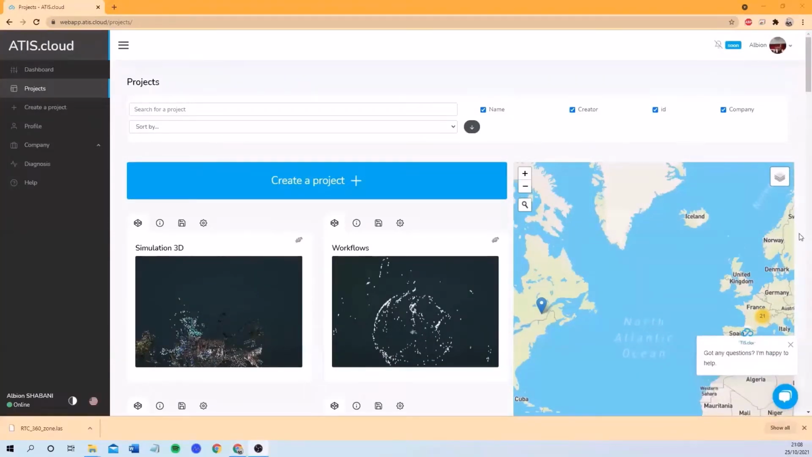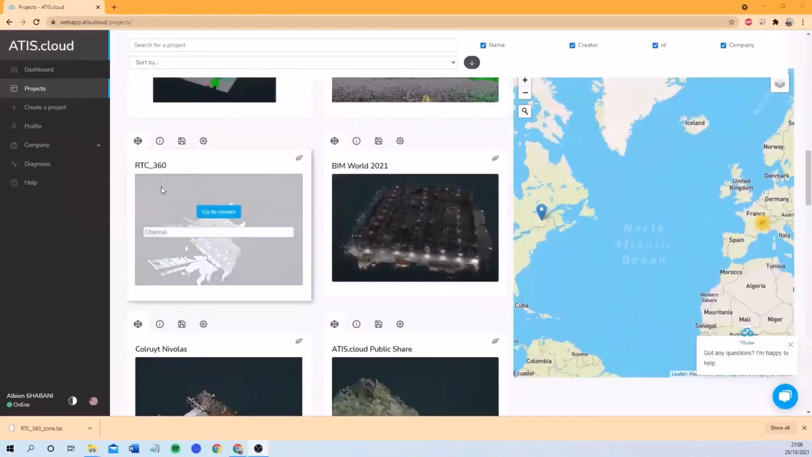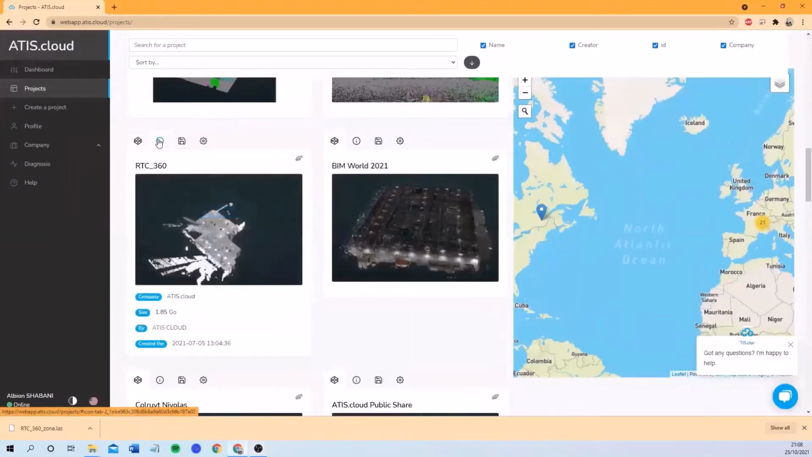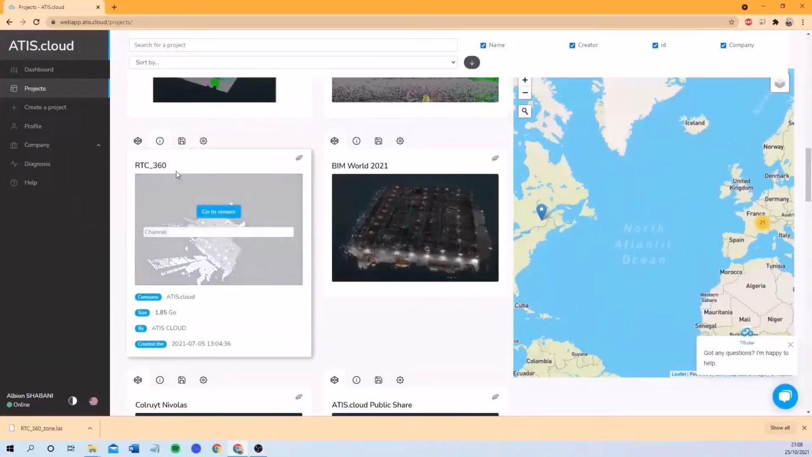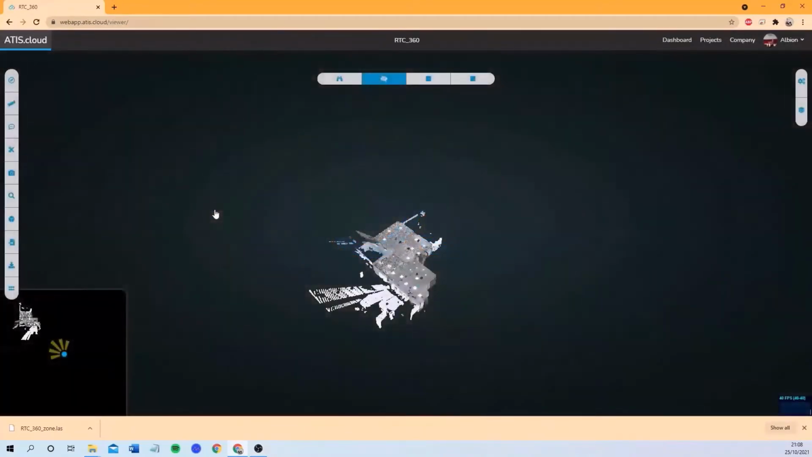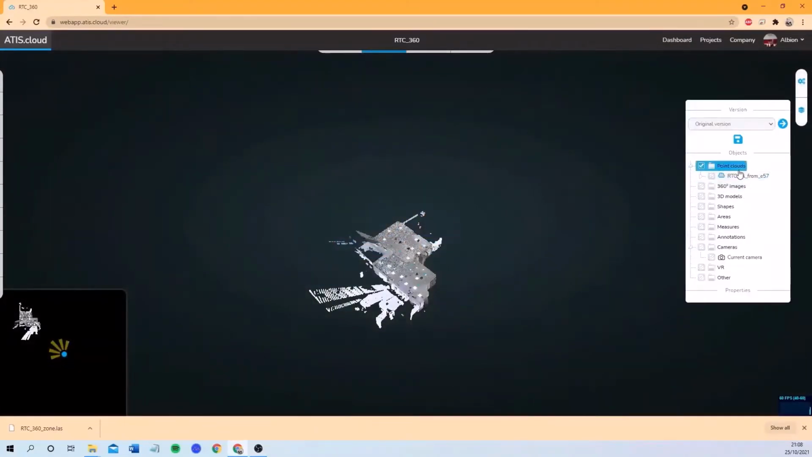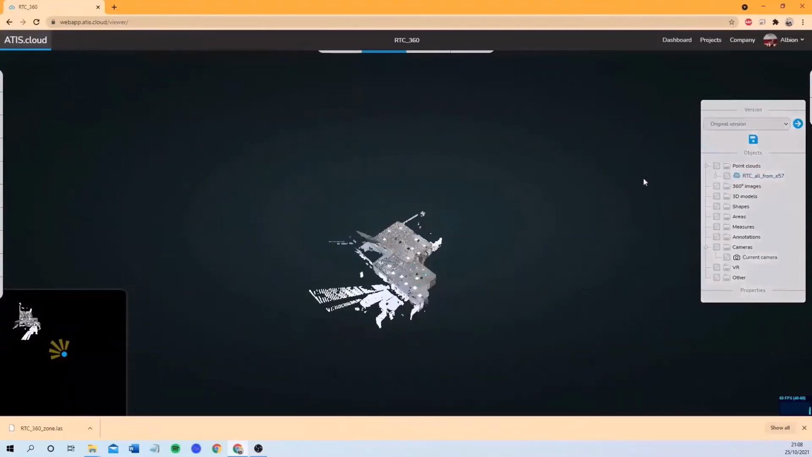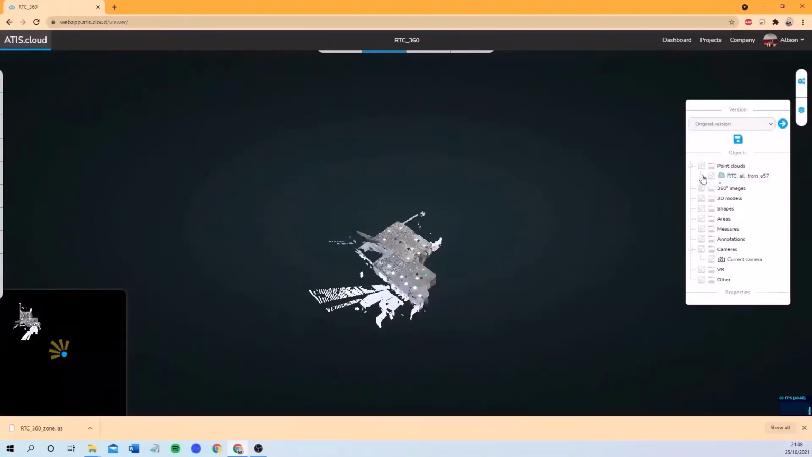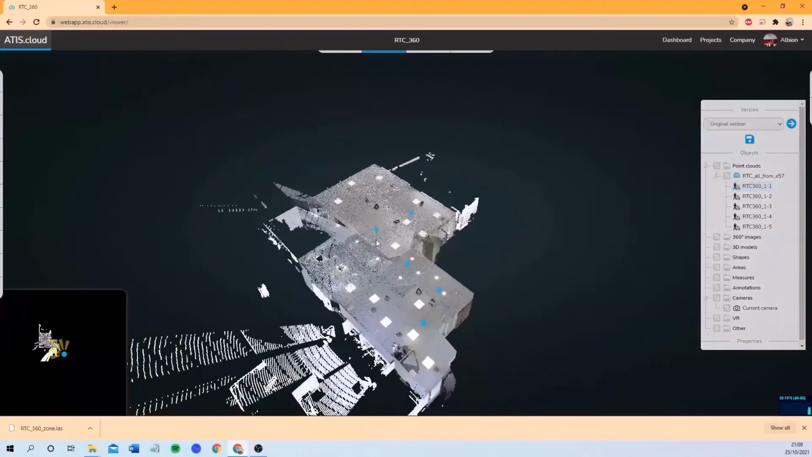So now I'll be showing you a project that was made with a static scanner. This project over there was made with Leica RTC360, and it is a structure scan. If you're uploading a structure scan on ATIScloud, you'll be able to find the exact same structure. If you have images, you'll also be able to view the images. So here on the right side, where you can manage your point clouds and everything related to them, we can see the name of the point cloud, and here we can see the structure, the different stations, the bubbles, the blue bubbles that we see over there.